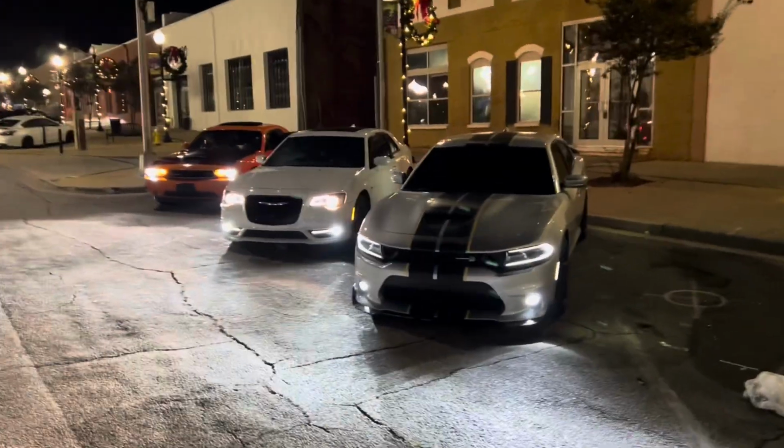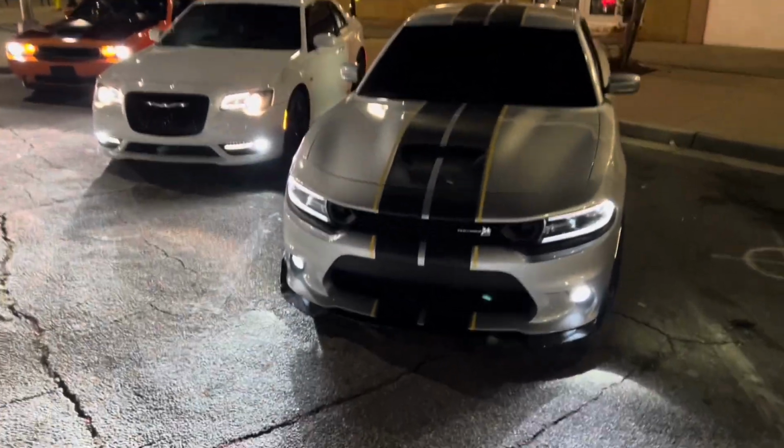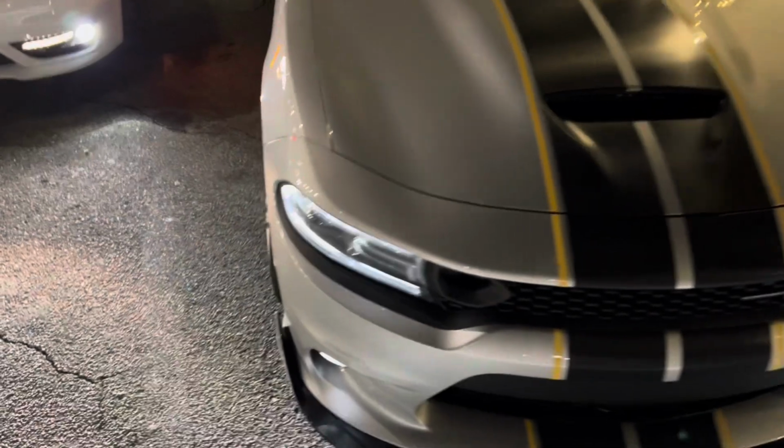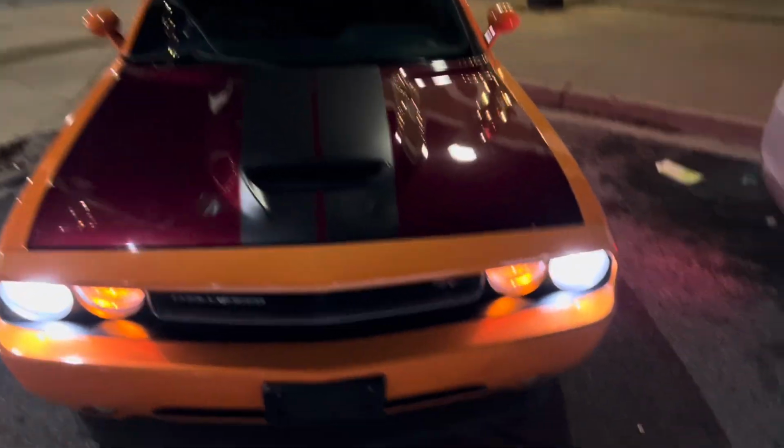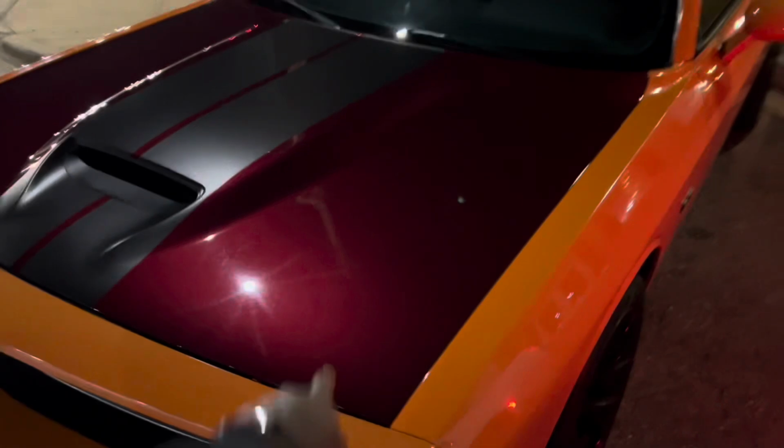Ooh, y'all see what's going on, man? Yeah, I see Olivia looking crispy. You know what I'm saying? They got a 300. The cat was 300. You gotta get that wrap flat.